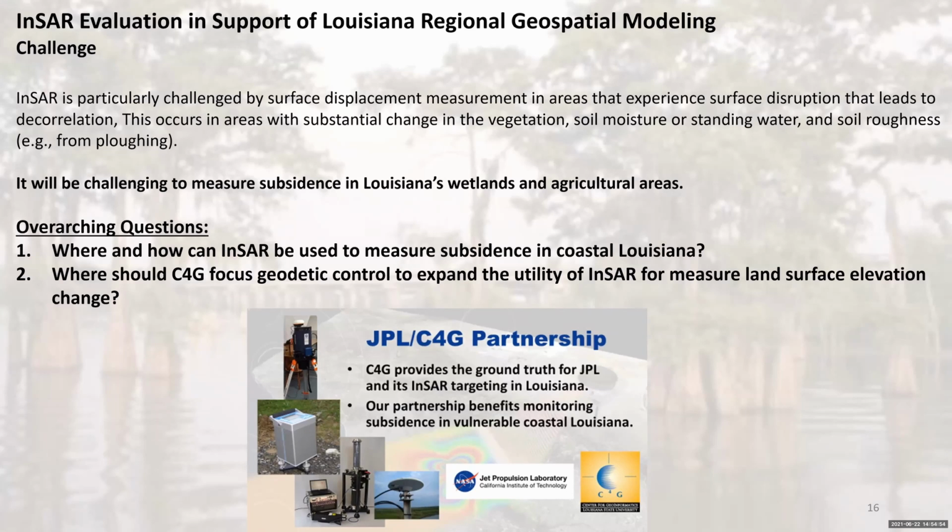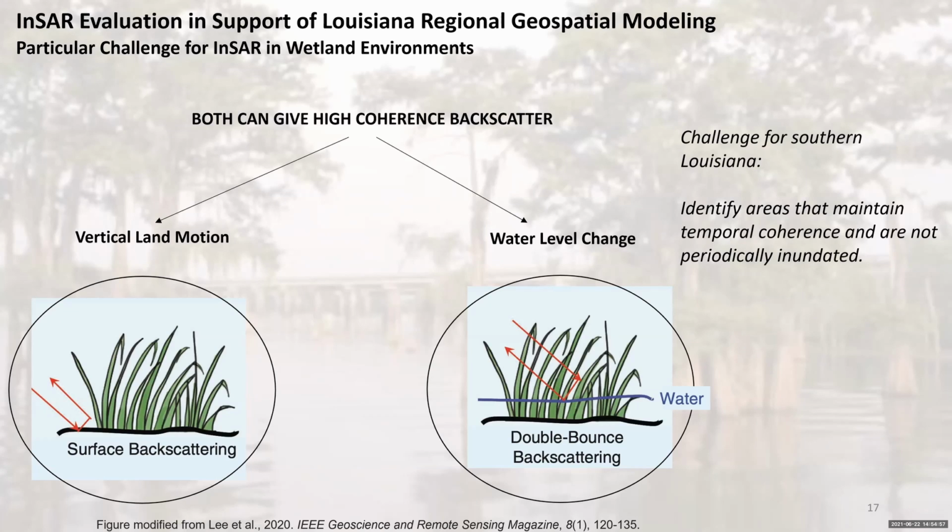Next slide. There is one little wrinkle. It's a particular challenge for InSAR in wetlands environments, and that's that you can get very high coherence backscatter either from motion of the land, vertical land motion, or from water level change if you have emergent vegetation. On the right-hand side, you see an image that shows backscattering from water to the leaves and stems of the plant, and then back to the radar. That kind of signal can be very large. You'll get a phase change, but what you're measuring is the water level change.